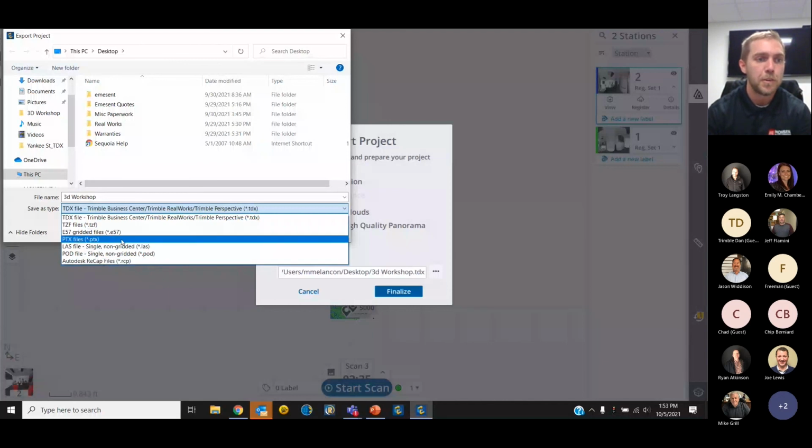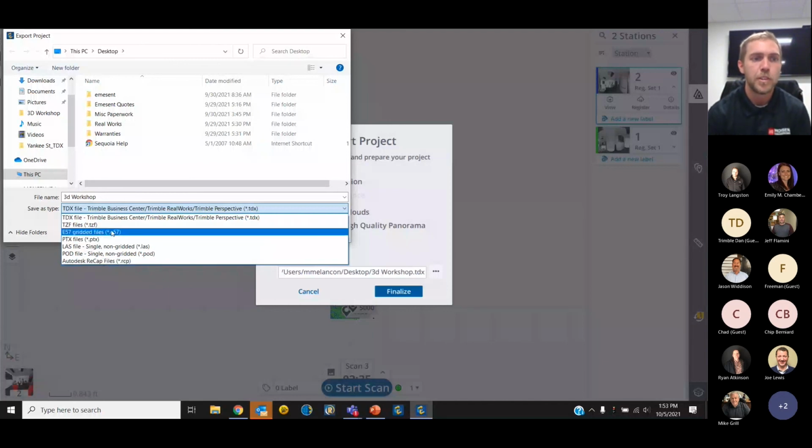I do recommend, if you're going to Recap, to export to this gridded E57 format. It tends to work a little bit faster, and then you're also able to choose single scans at a time to work on rather than one large RCP file. So say you have 15 scans, you're going to have 15 individual E57 exports. If imported all at the same time, they will maintain their registration, but you don't have to necessarily. You can just import a few at a time and work on certain areas of your scan.